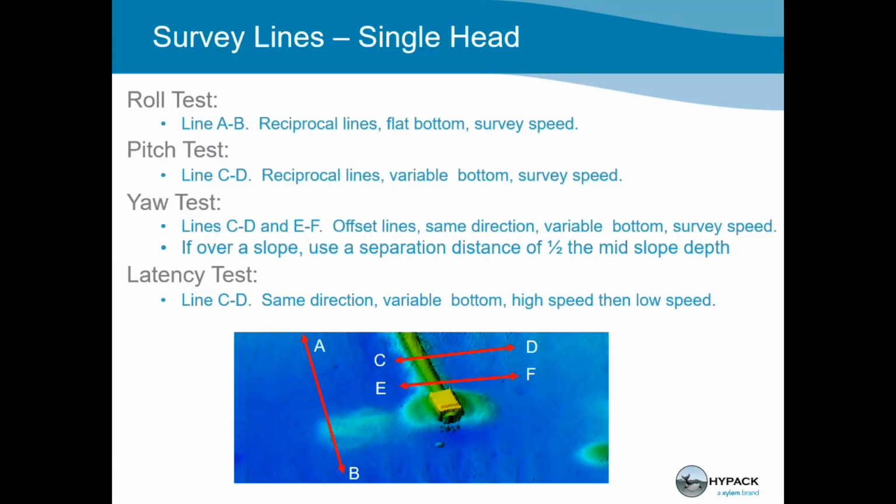Okay, so once we've chosen the area, then the second part of it is the way you run the survey lines. And there's just certain rules to it, and it has to do with the geometry of multi-beam calculations. So when we're doing a roll test, remember that's in the flat area, this AB line, we're going to run that at normal survey speed. For the pitch test, this would be the CD line. That's where we're running over the pipeline or the slope.